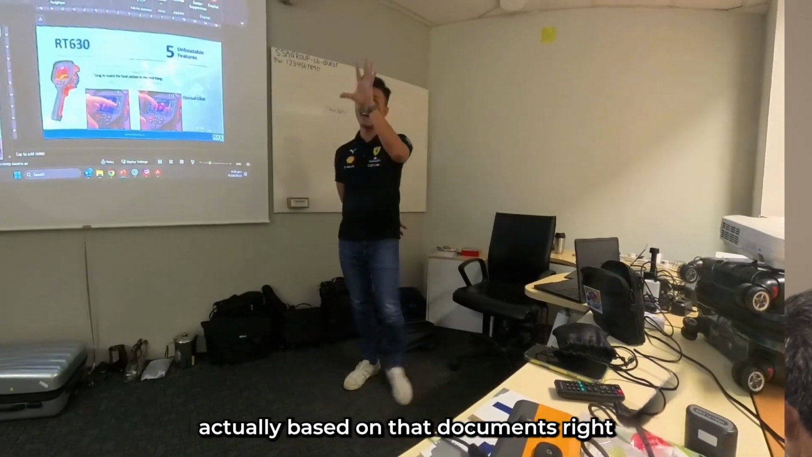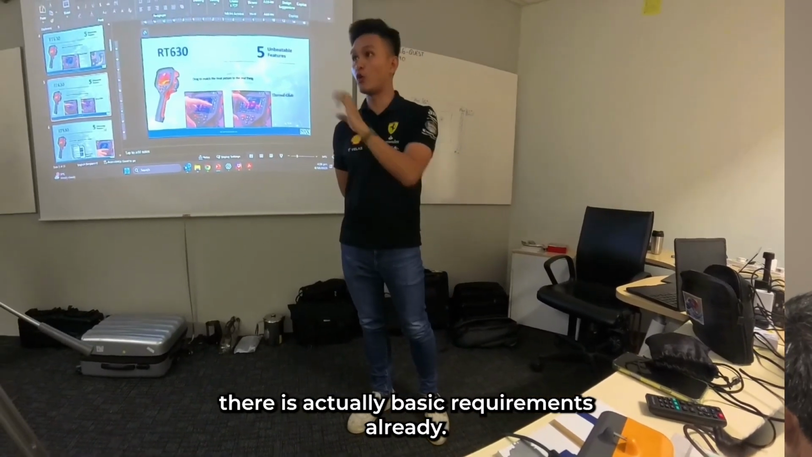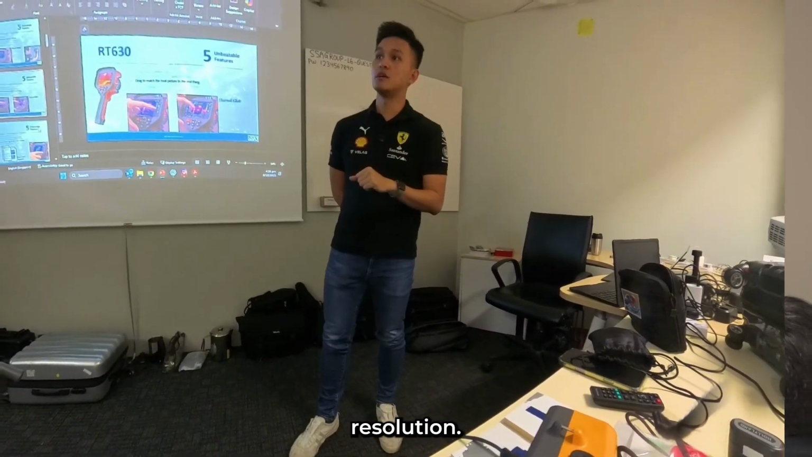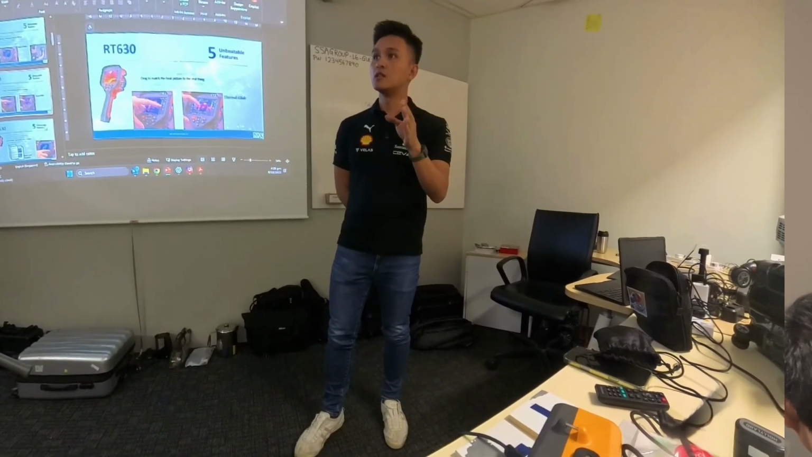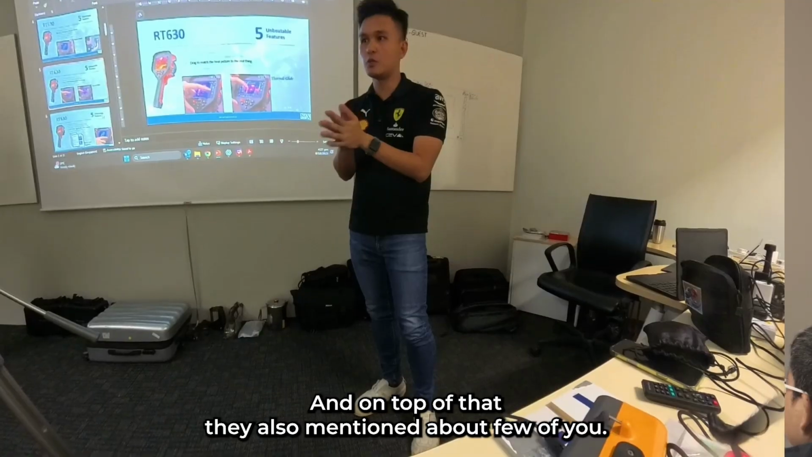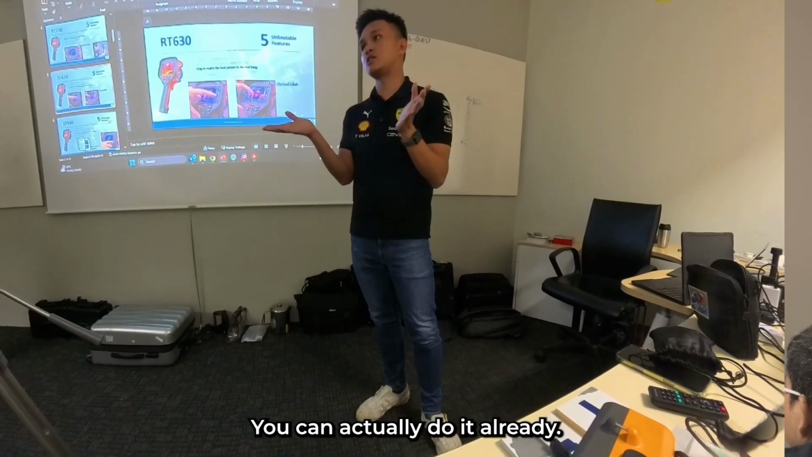Actually, based on that document, there are basic requirements already. They say it is required to have a minimum of 320 by 240 resolution. So of course, this thermal camera can meet most of it already. It exceeds the requirements. On top of that, they also mention the field of view. For that, the standard lens can do it already.